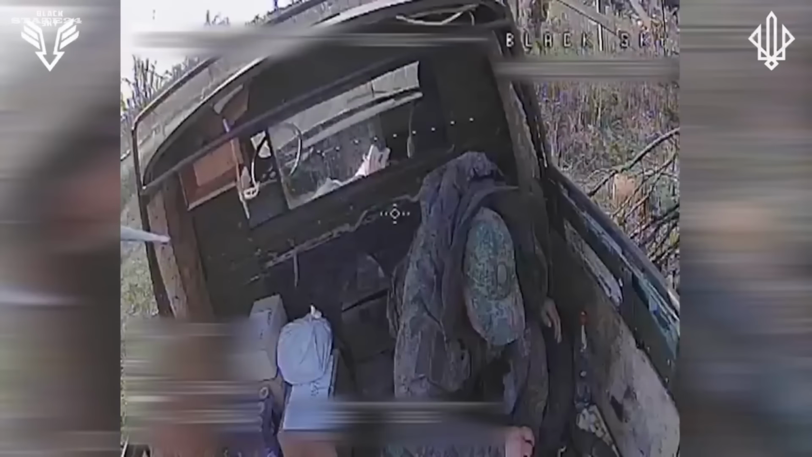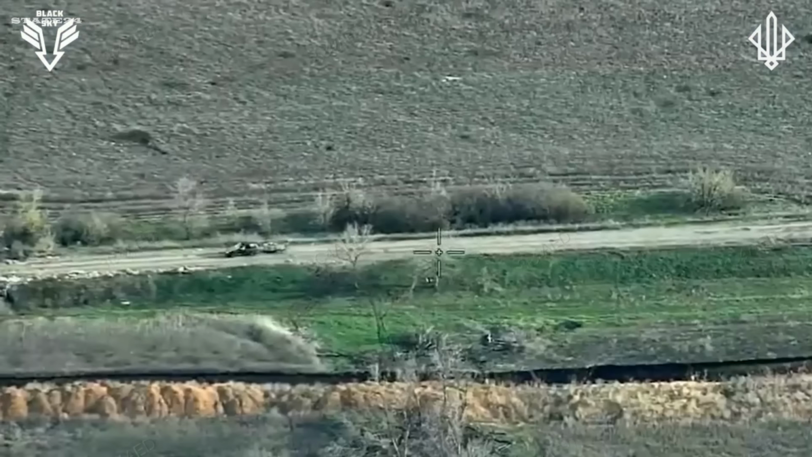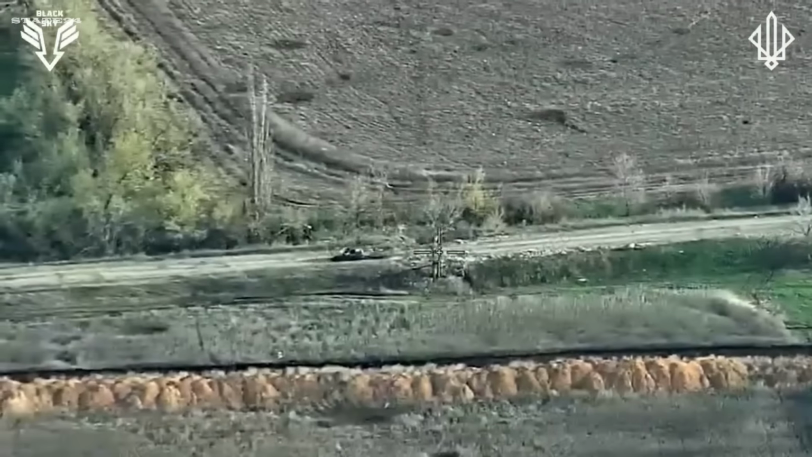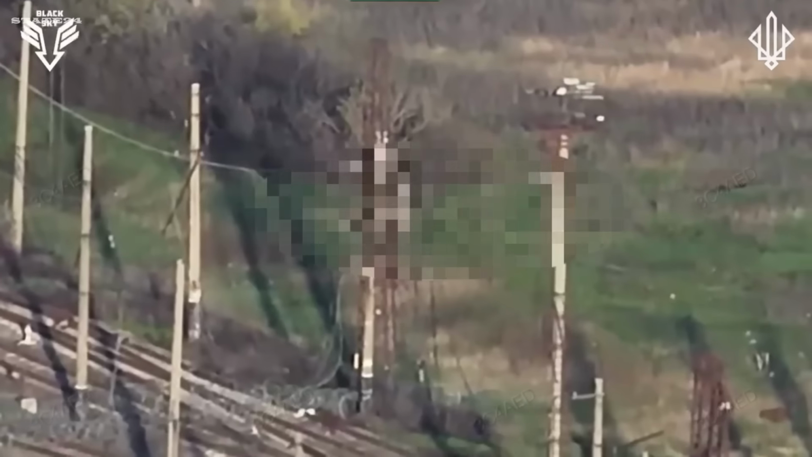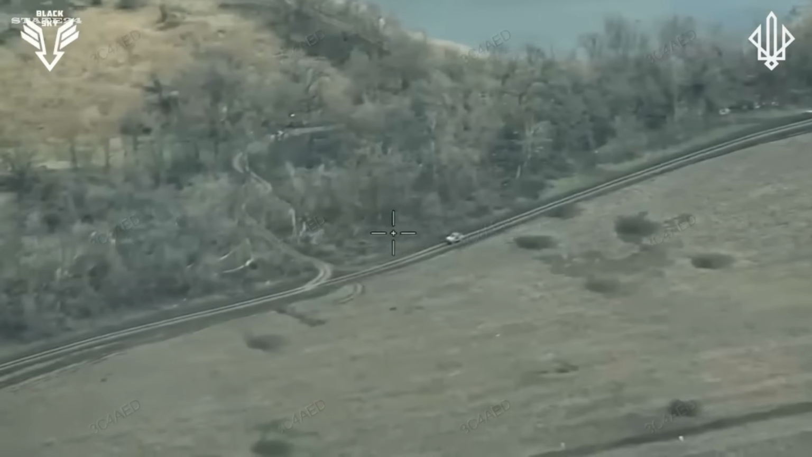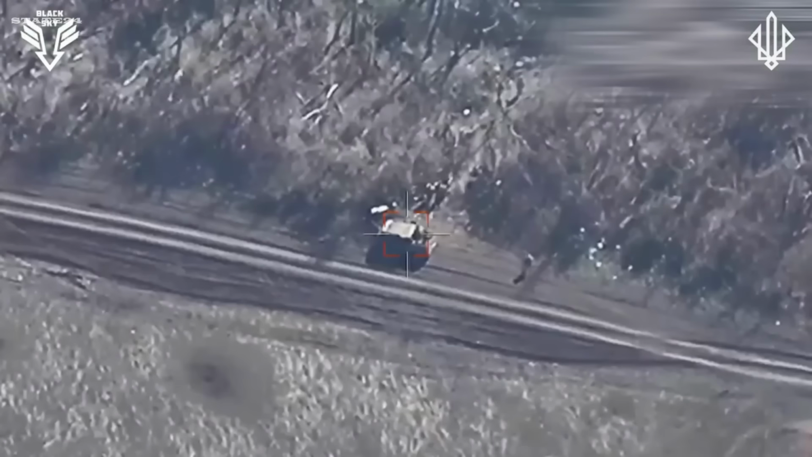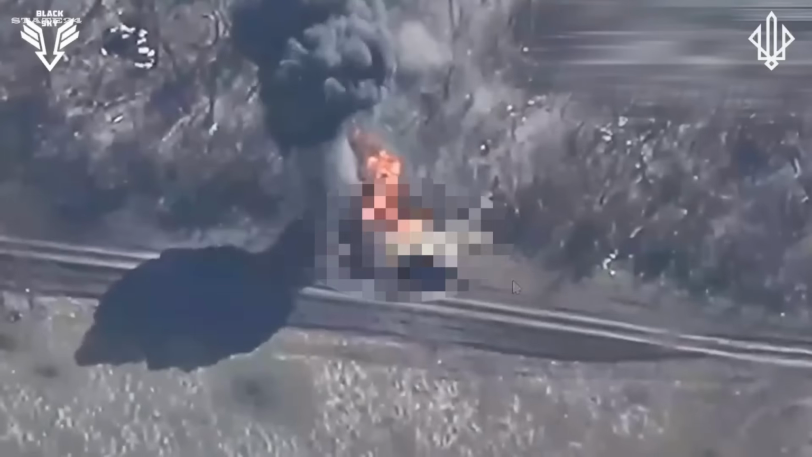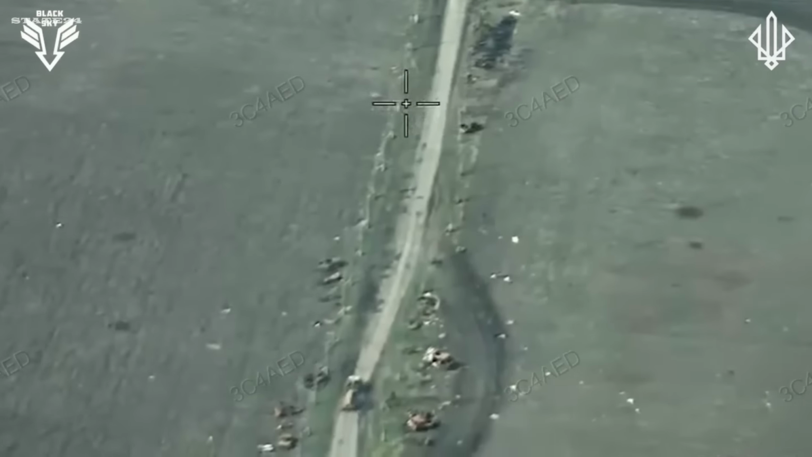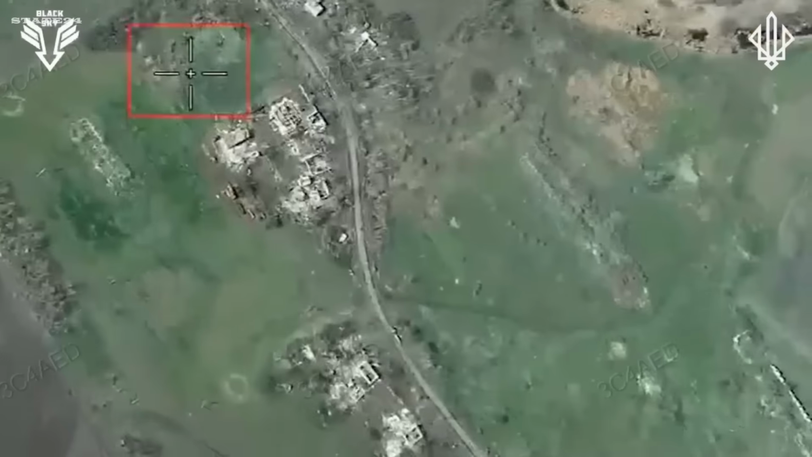That's everything for today. May 2nd, 2026, day 1529 of this war. Since the start of the day, 51 combat engagements have been recorded, with the heaviest fighting in the Pokrovsk direction. Russian total personnel losses since February 2022 have now crossed 1,332,950, with 1,240 casualties recorded in the last 24 hours alone.